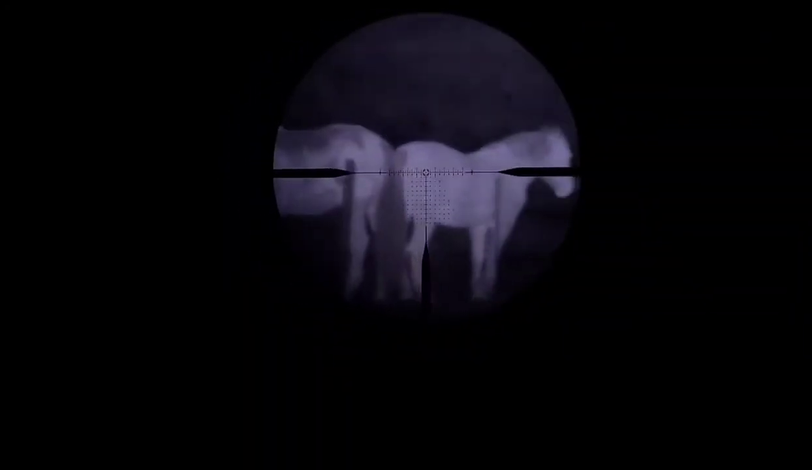Horses are about 50 yards away. And within about 200 yards is where a unit like this really shines. Small amount of pixelation, not much. Now we'll bring it to a sharpness setting of 2. So you have sharpness settings, or you have brightness settings.